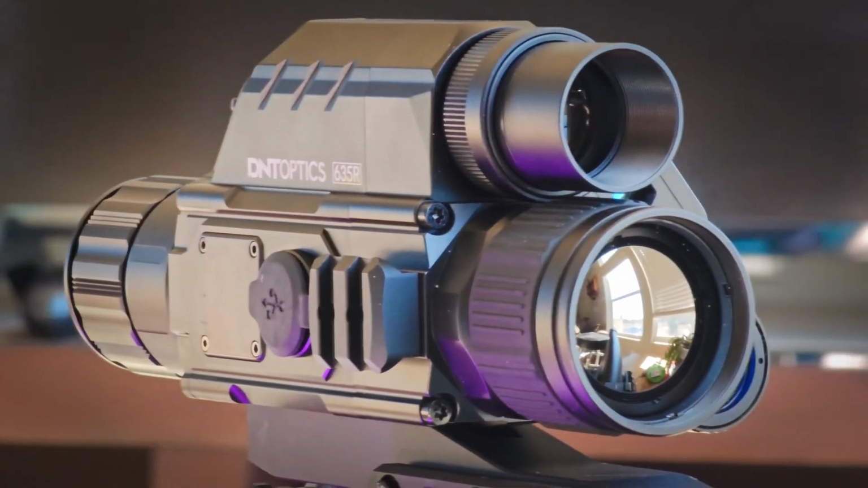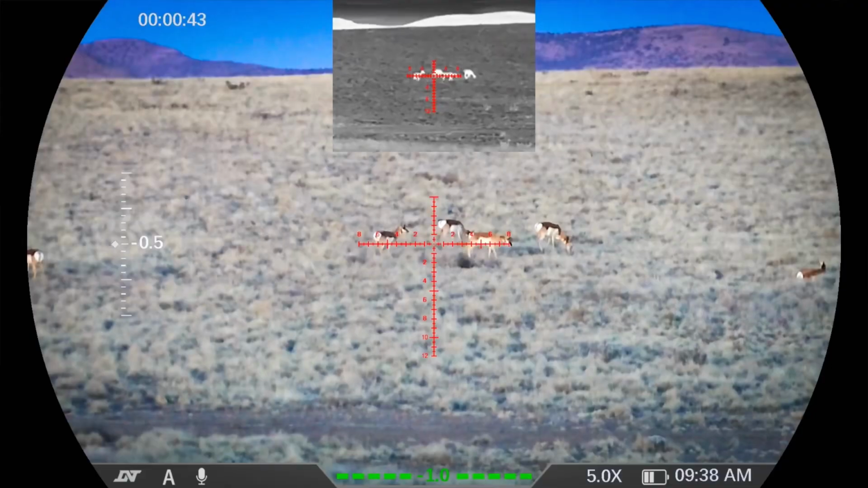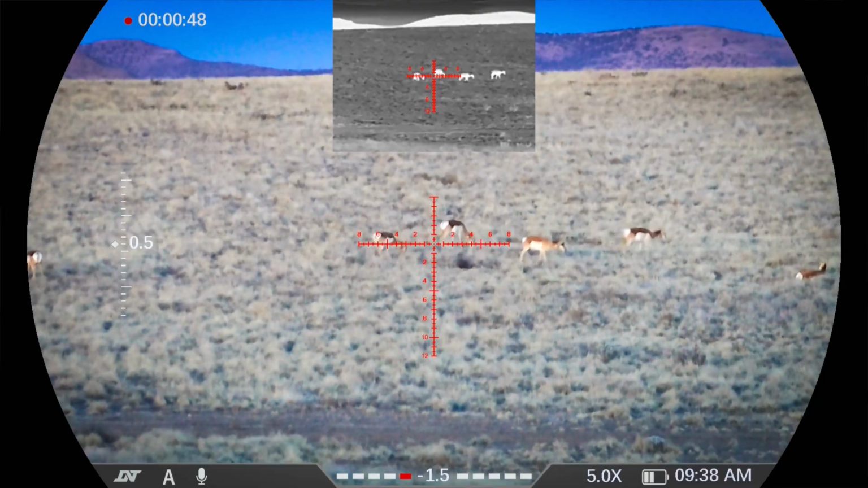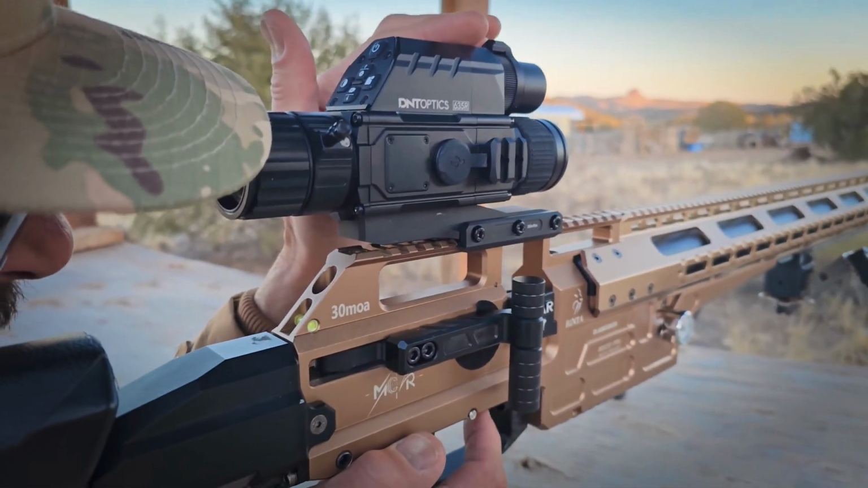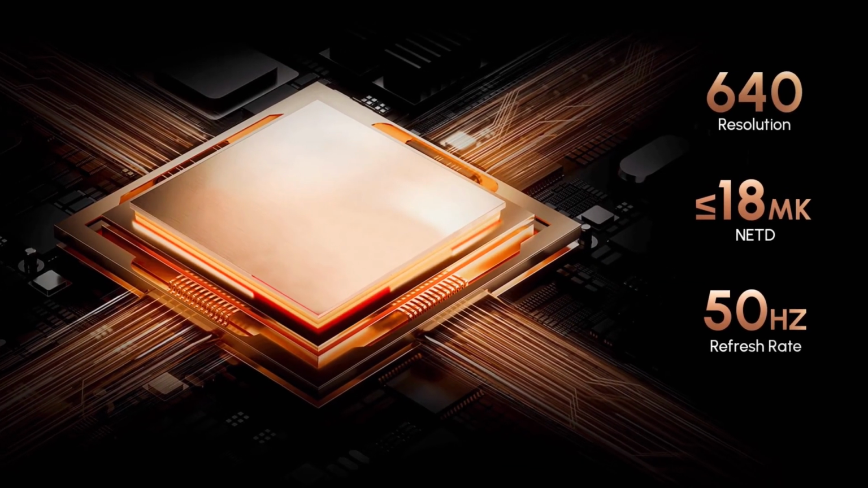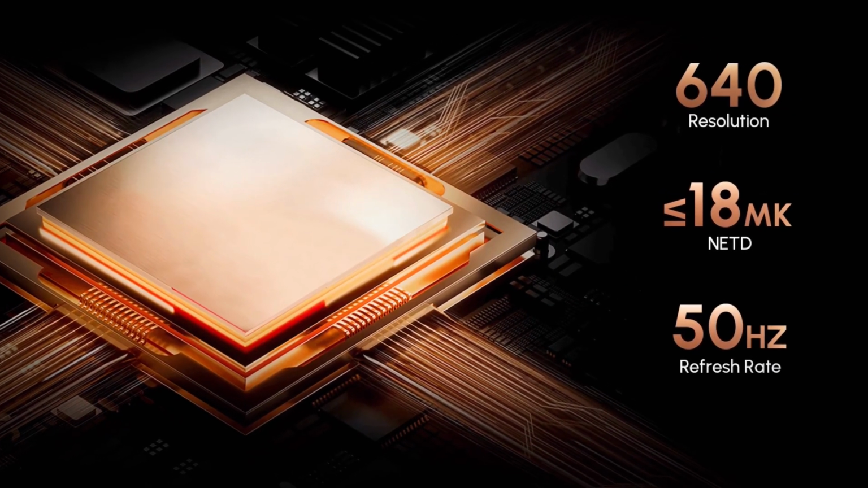This new 635R is offering the same quality as the previous DNT optics, except now we've got almost twice the resolution in the thermal sensor. That is a huge improvement in the amount of detail that you're able to render in the image.